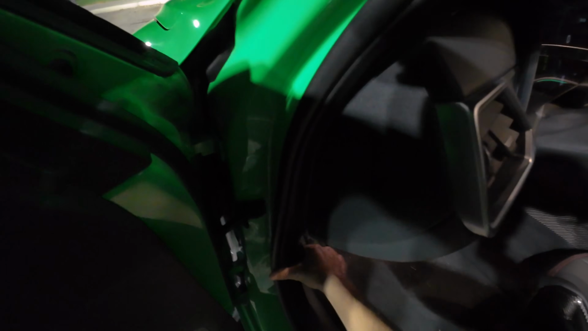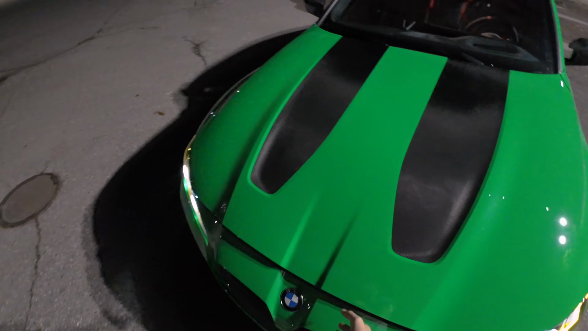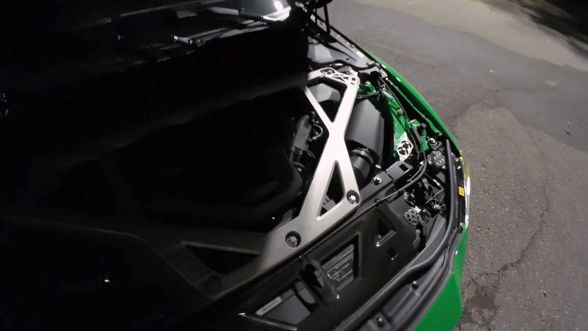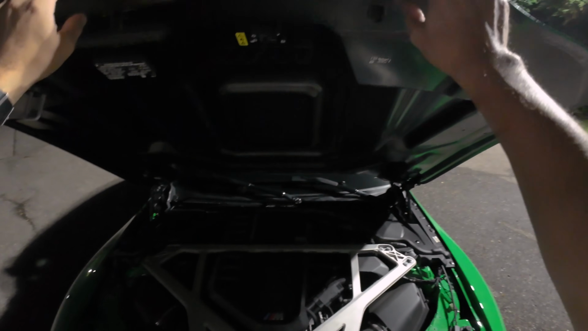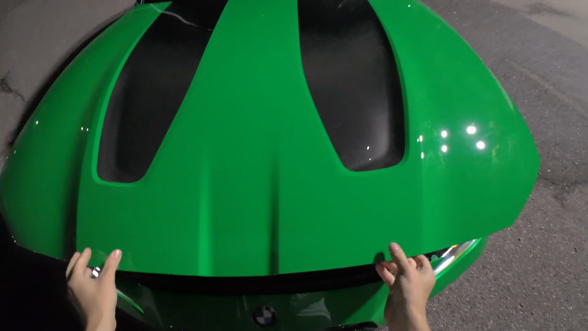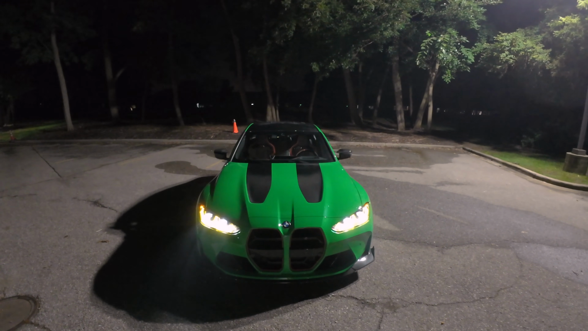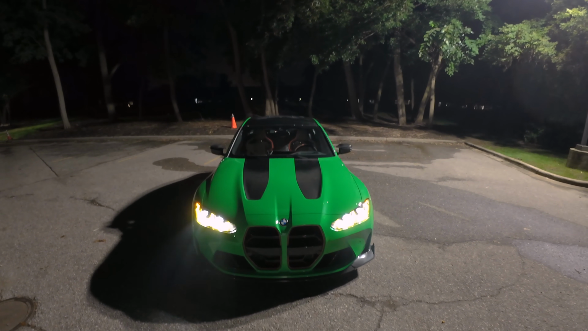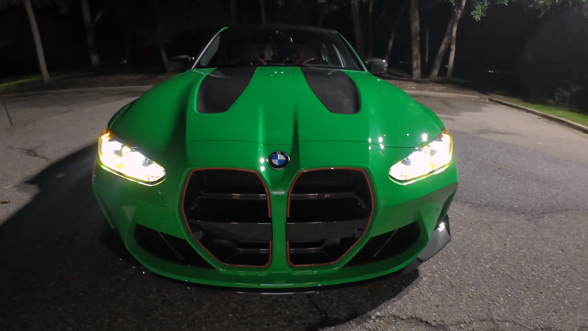Let's pop the hood. BMW's 3-liter S58 inline 6. Love the aluminum bracing. Lots of carbon fiber here. Super lightweight hood. Again, 543 horsepower, 479 pound-feet of torque, 15 miles to the gallon in the city, 22 on the highway. Surprisingly efficient for the performance that this thing puts out. And a bit more of a minimal looking front snoot.